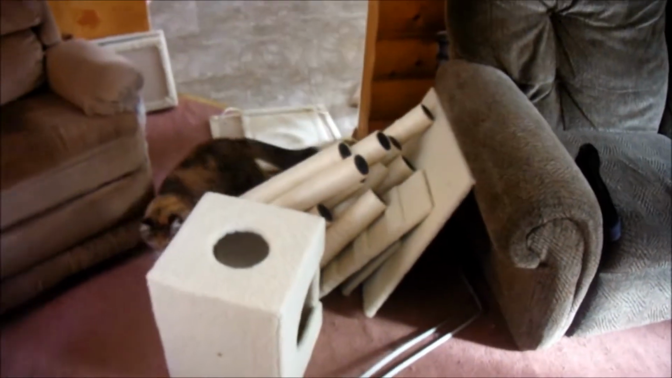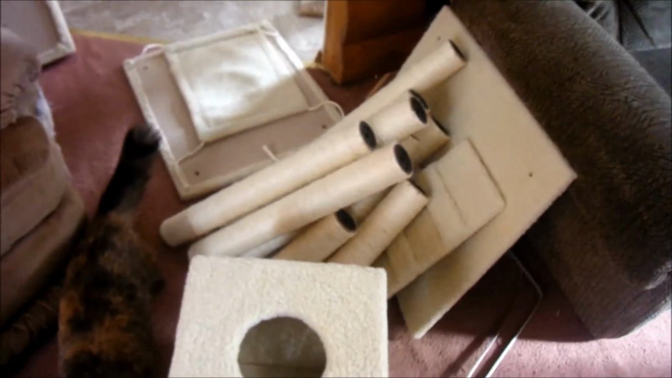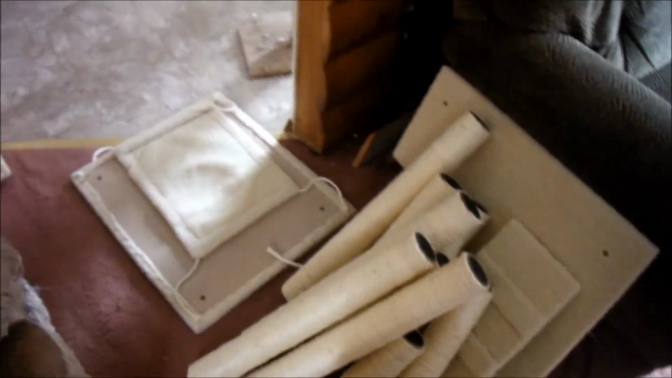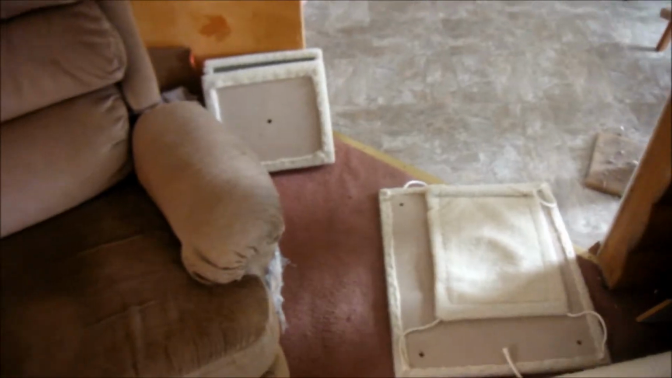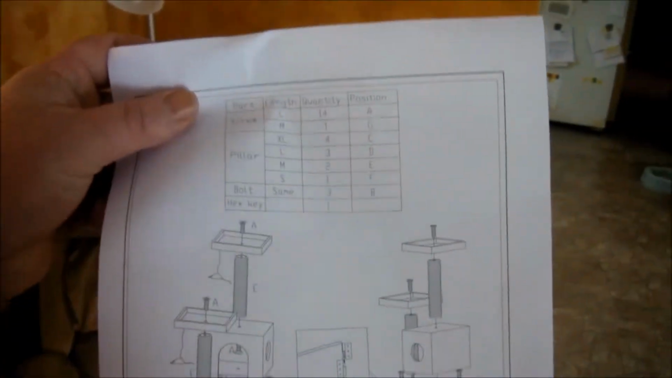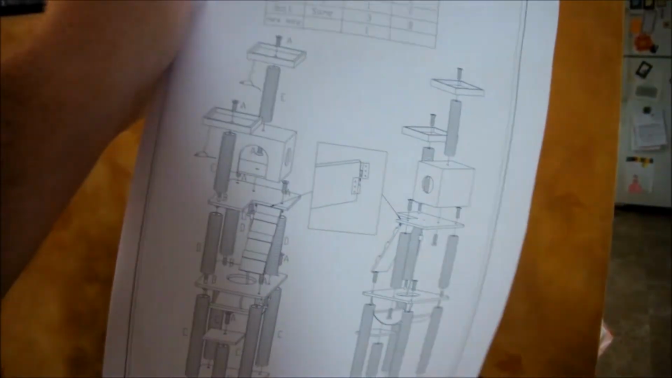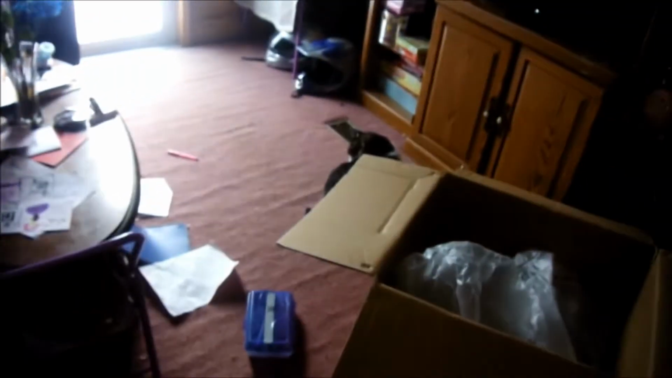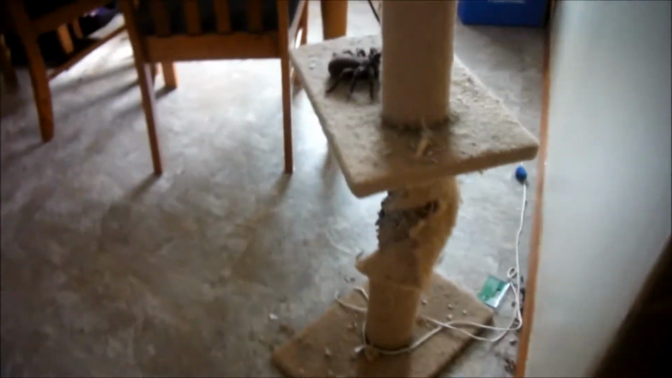Well guys, look what I got in the mail today. Oh boy, can you guess what it is? It is this. Nice little cat tower for my cats, for Frodo and Miss Penny over here. As you can tell, if you look at their old cat tower.